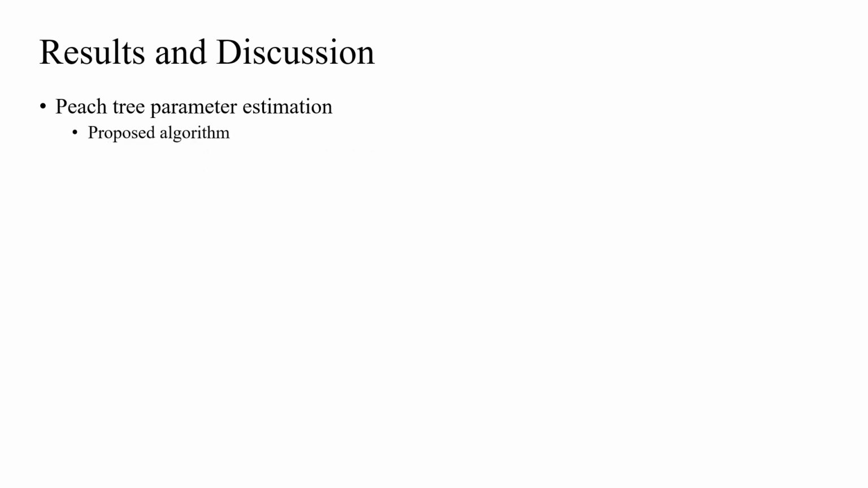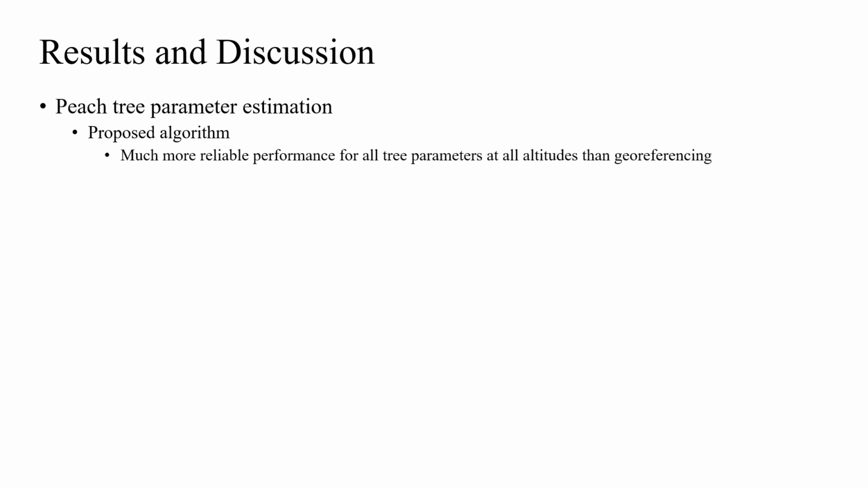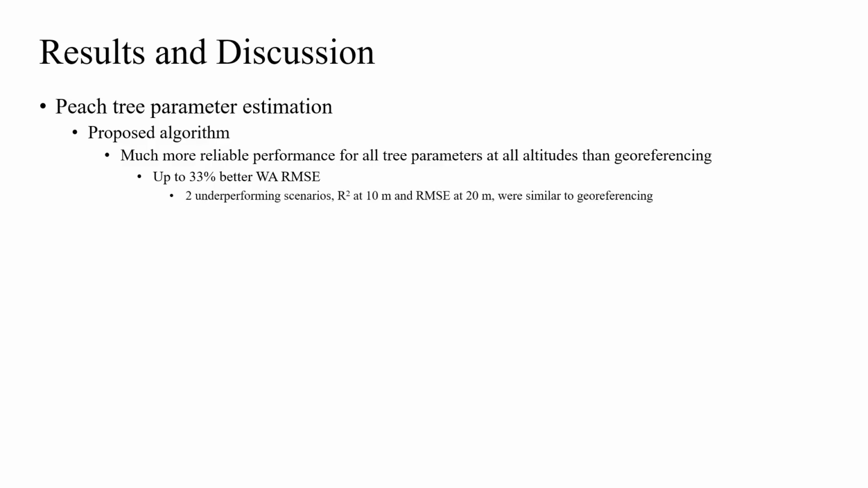In comparison, the proposed colored ICP algorithm either outperformed or delivered similar results to the georeferencing method for all tree parameters at all altitudes. For example, improving WA RMSE by up to 33%, while for the only two scenarios where our algorithm did not outperform the georeferencing method, namely R-squared at 10 meters and RMSE at 20 meters, the results from both methods were comparable. Improving WP RMSE by up to 58%, and improving H RMSE by up to 67%.